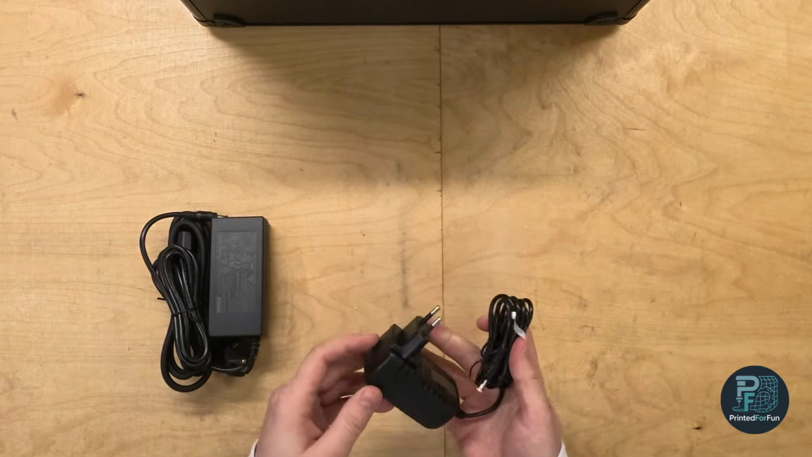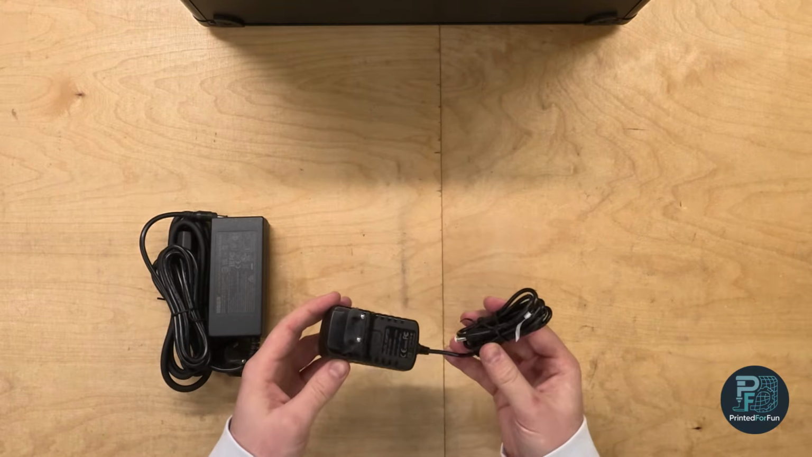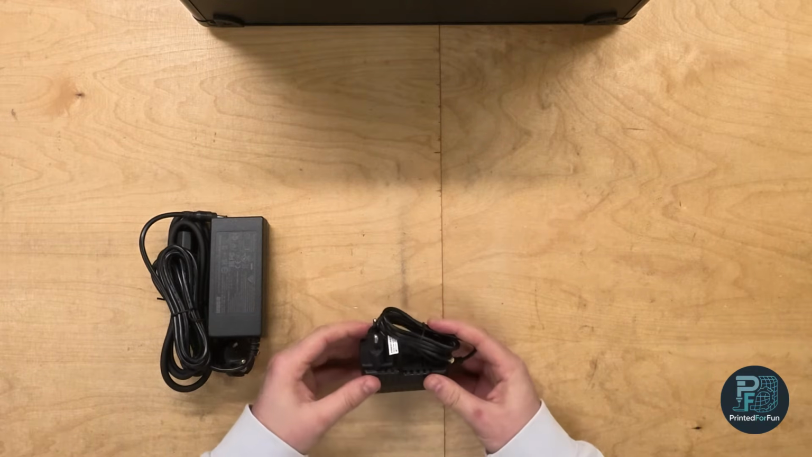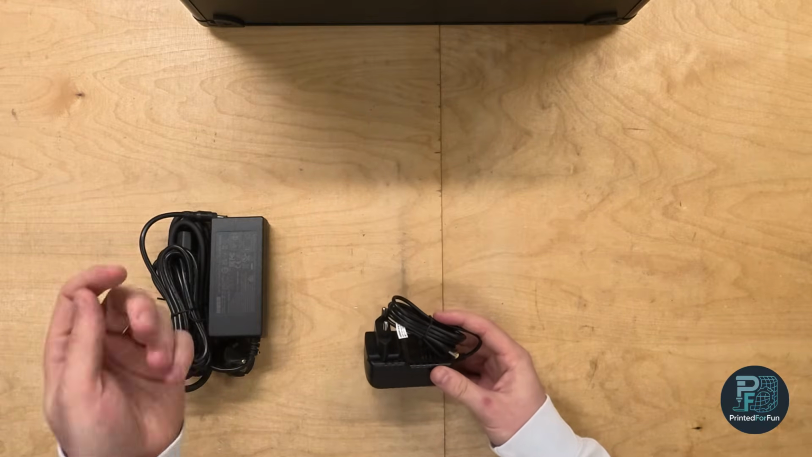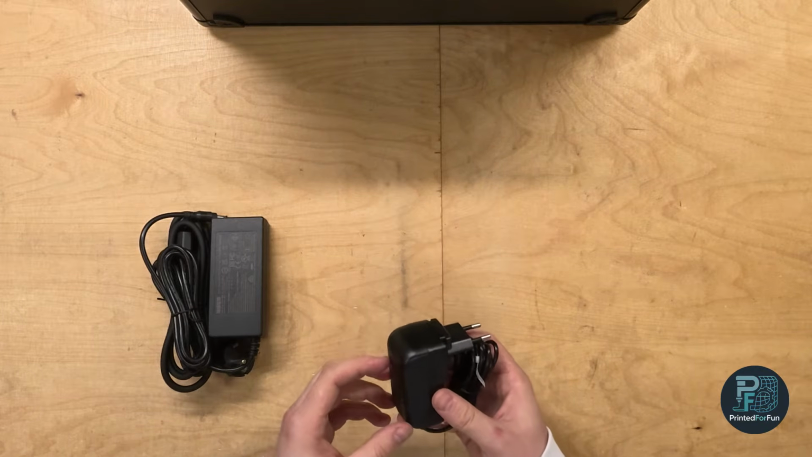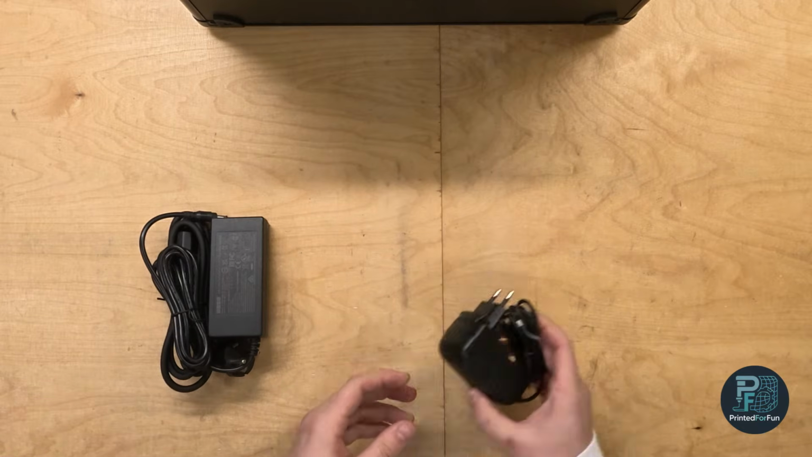Also, we have the 12-volt power brick for the dual axis turntable. I replaced this one with an adapter cable, which I will show you later. The adapter cable has a USB-C input using PD, the power delivery protocol of USB, to get 12 volts to the turntable. So it's basically a USB-C to barrel jack adapter.